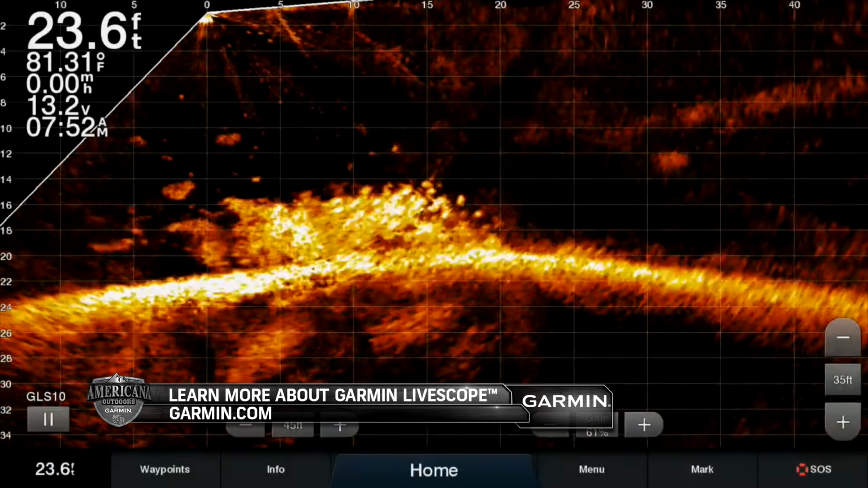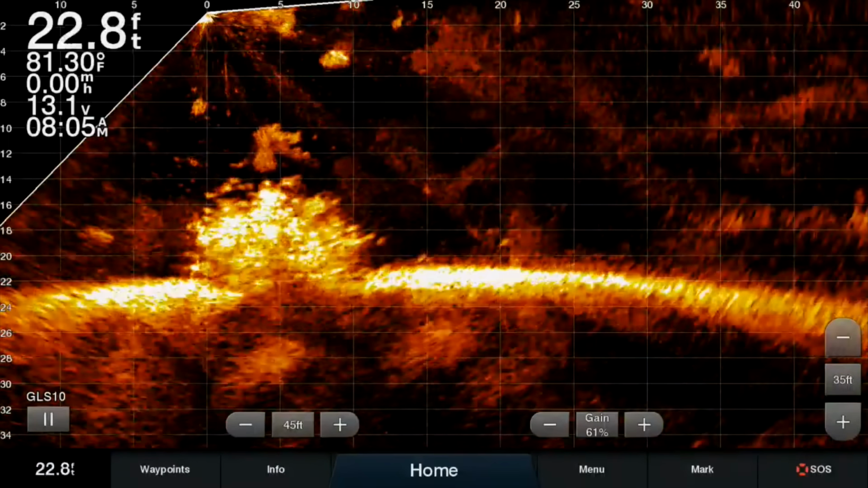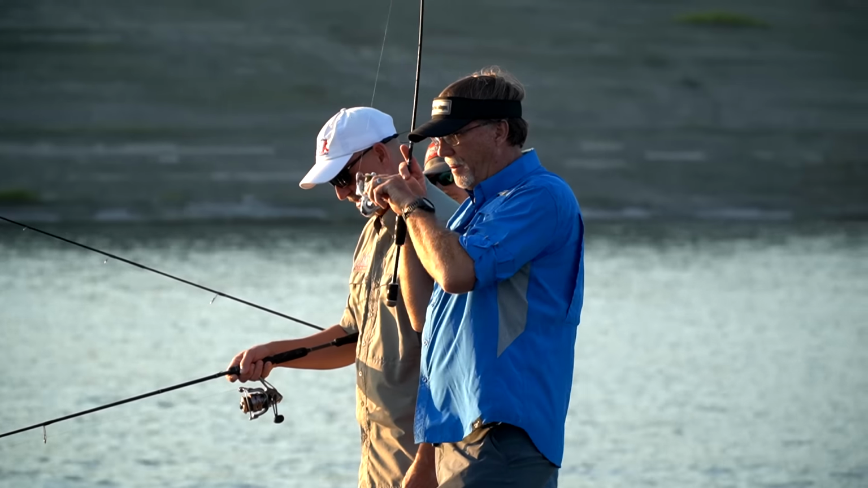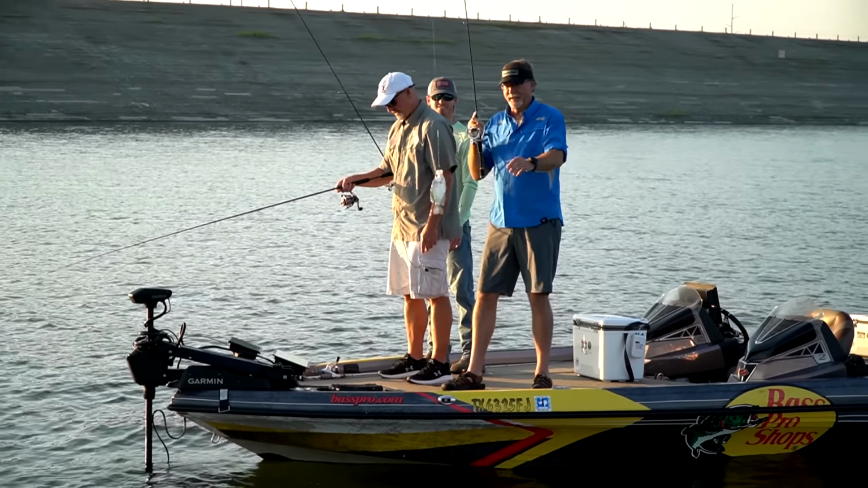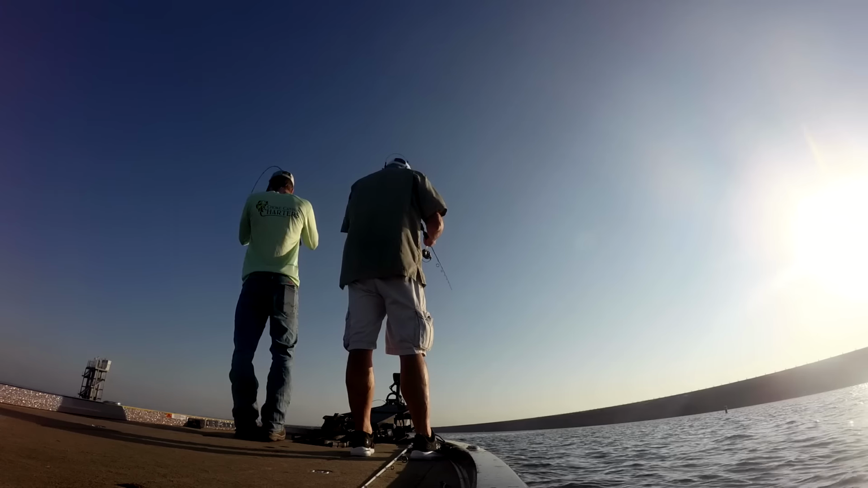You can see everything go down. You can watch your line, you can watch your hook. You can watch them react to it, big and small. You can see different species come across and tell what they are. People call it video game fishing. I don't really think that does it justice. I think it's just fishing on steroids that brings everybody together, because when you see a brush pile and you see life down there and you see action down there, you know you're gonna get a bite.